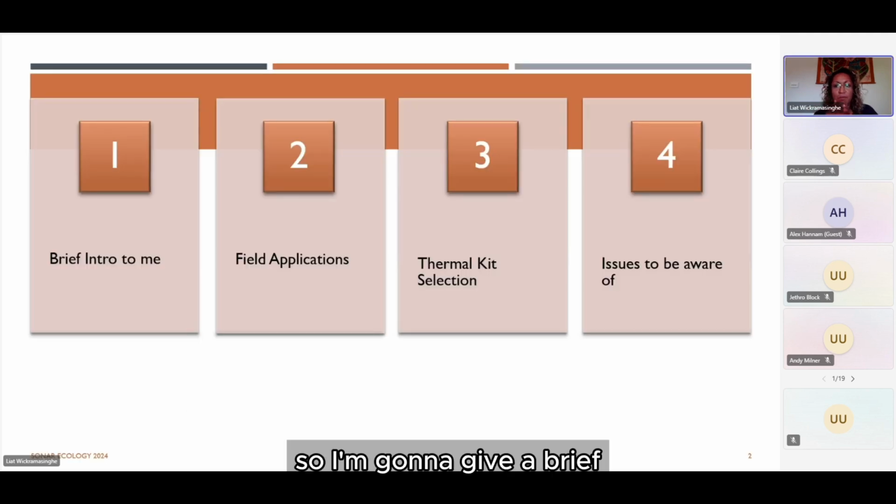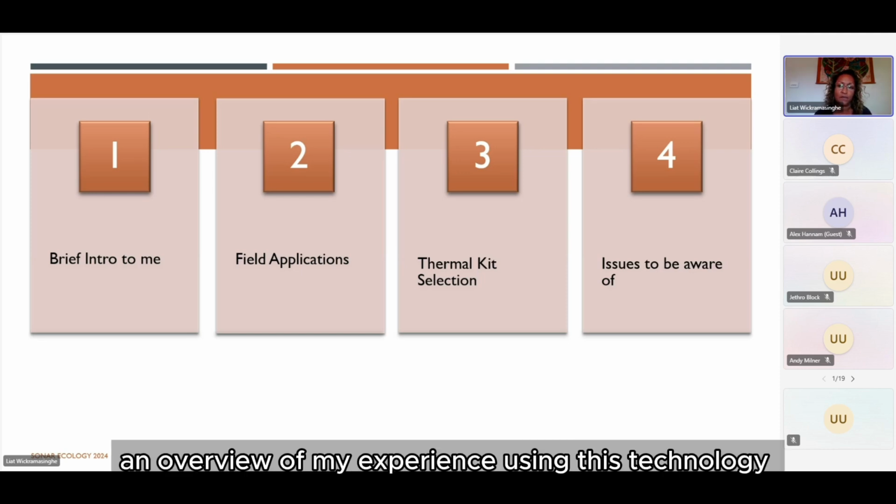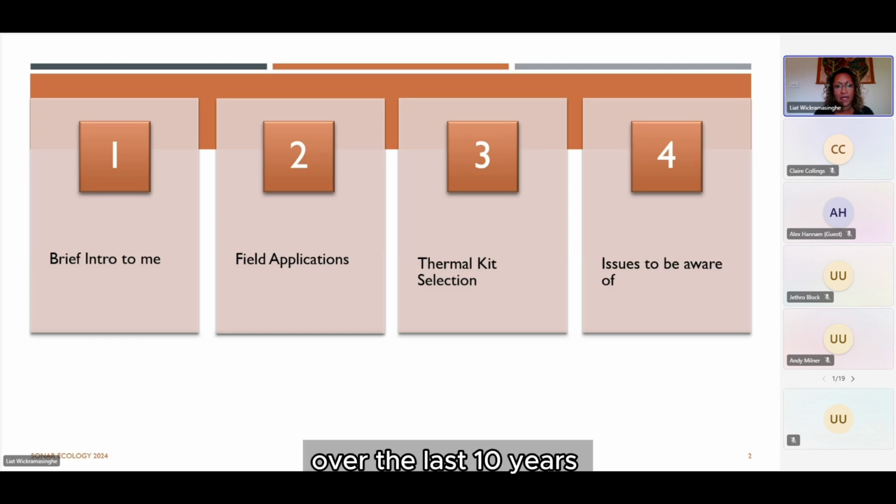So I'm going to give a very brief talk on thermal imaging and ecology surveys, focusing on bat surveys. And it'll be an overview of my experience using this technology over the last 10 years.